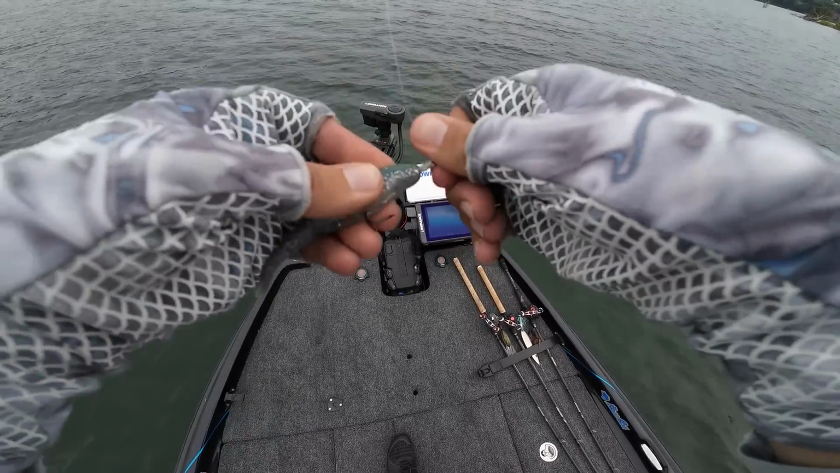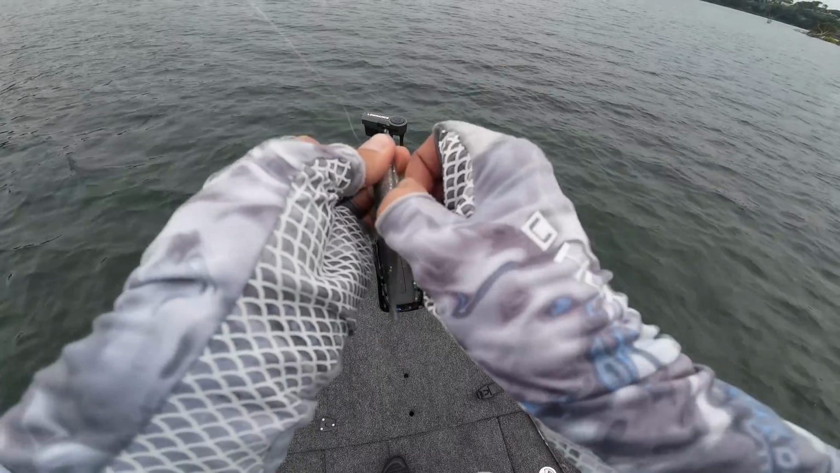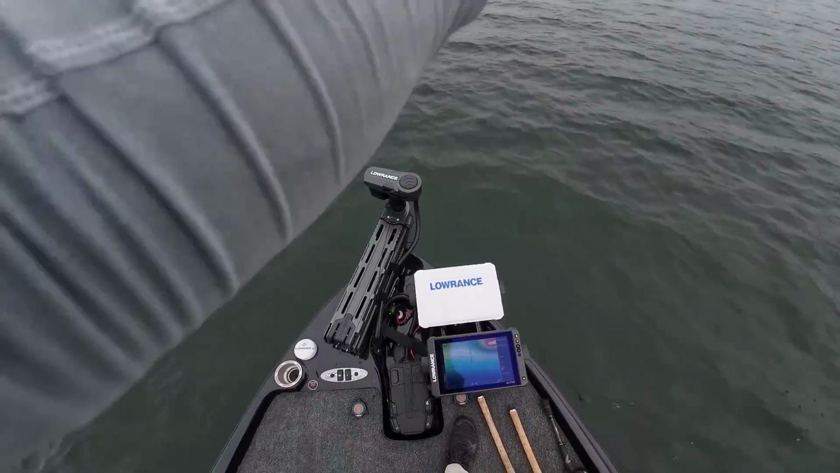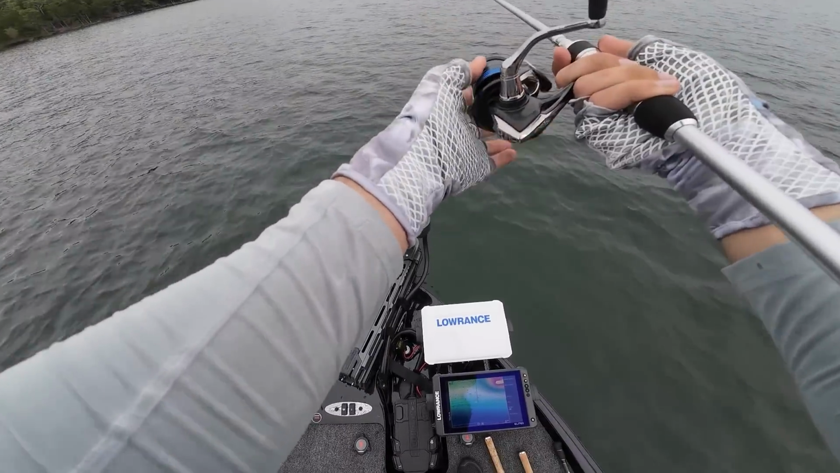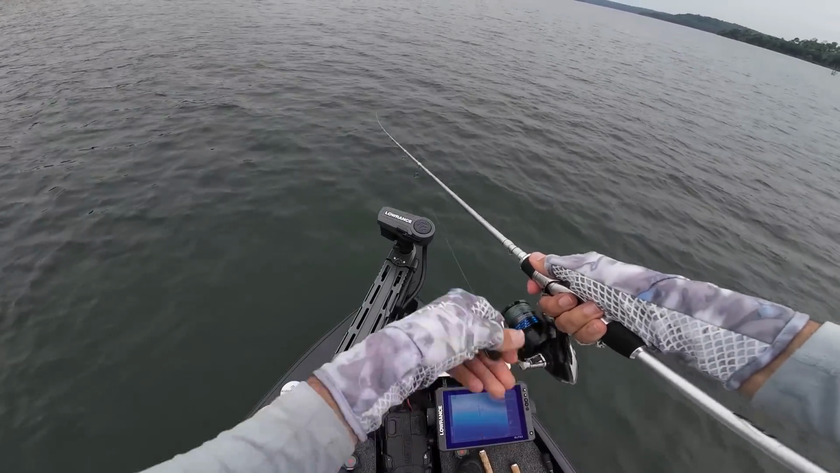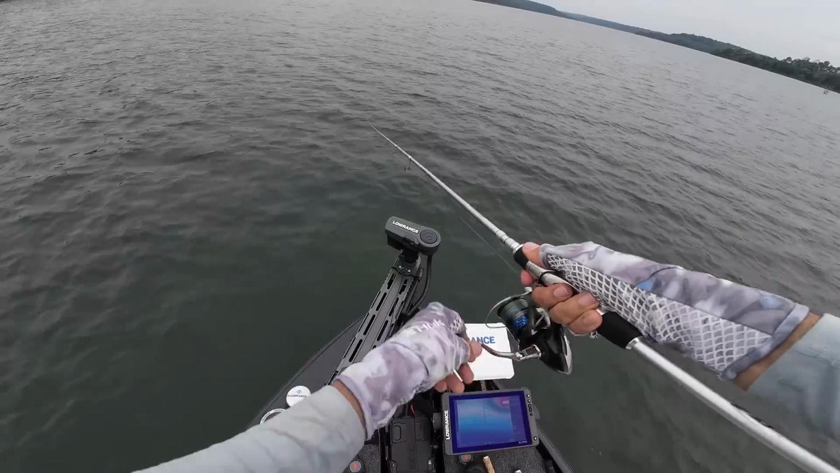I kind of want to keep them honest with this little bit bigger bait. This D-shad's a 4-inch bait. I'd go to something even smaller, but this is a good size for catching really good quality fish and a lot of numbers too. I'm just burning that bait back.